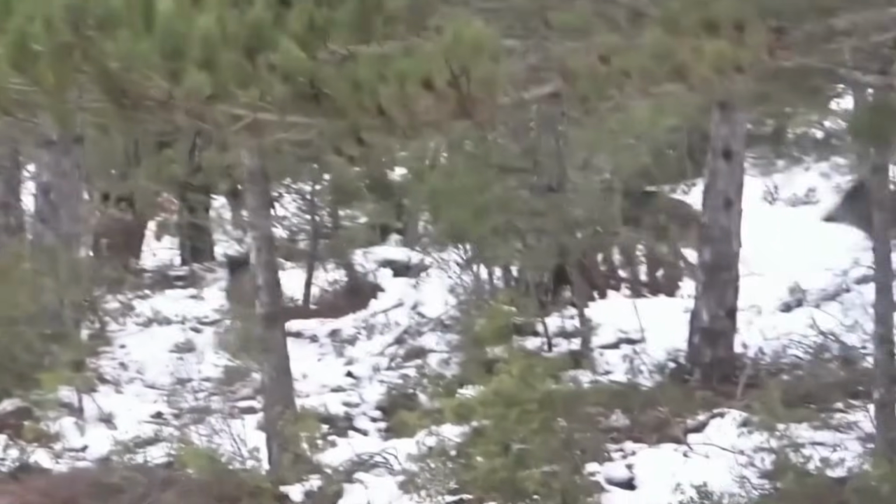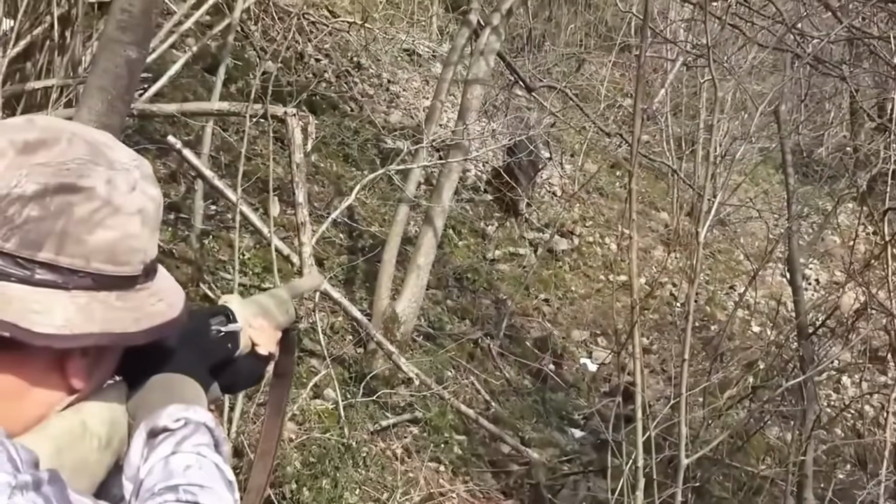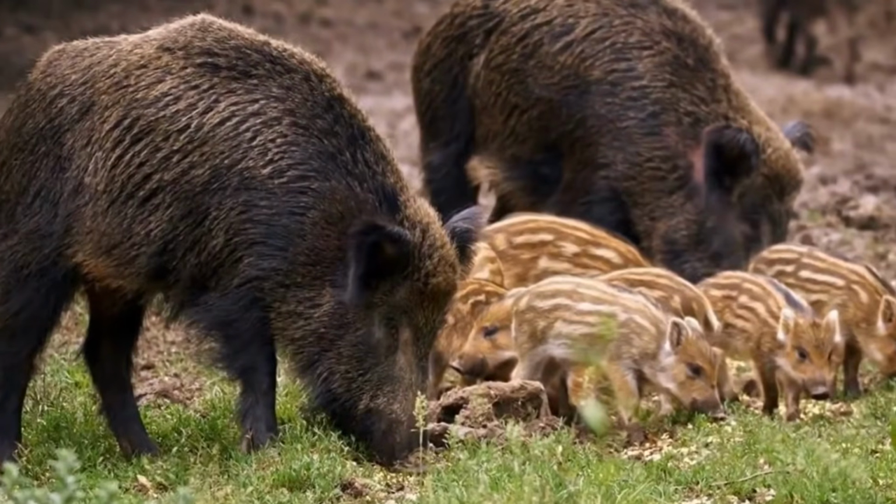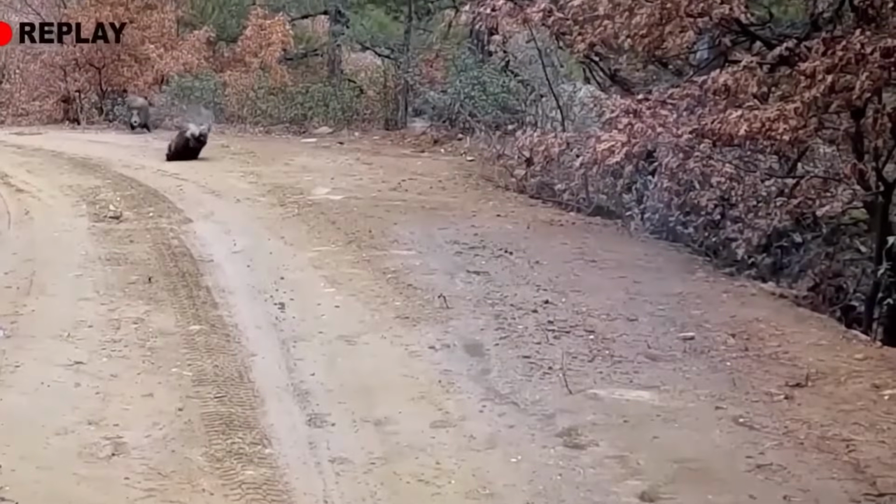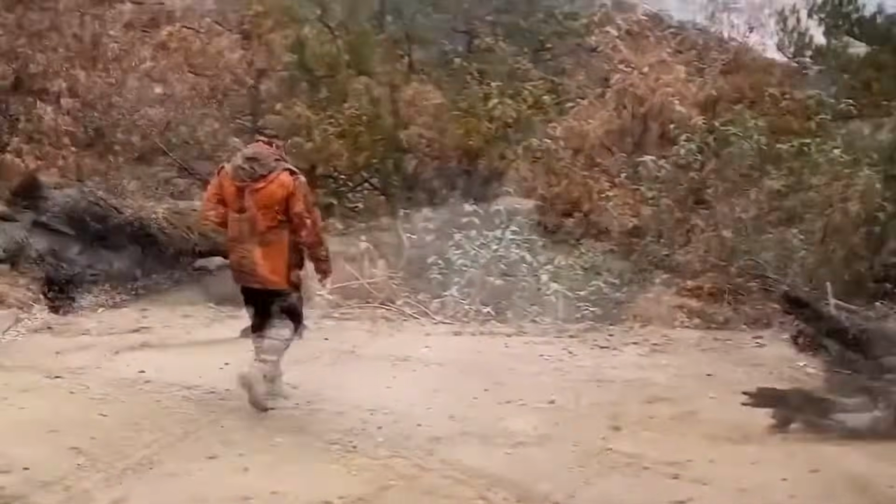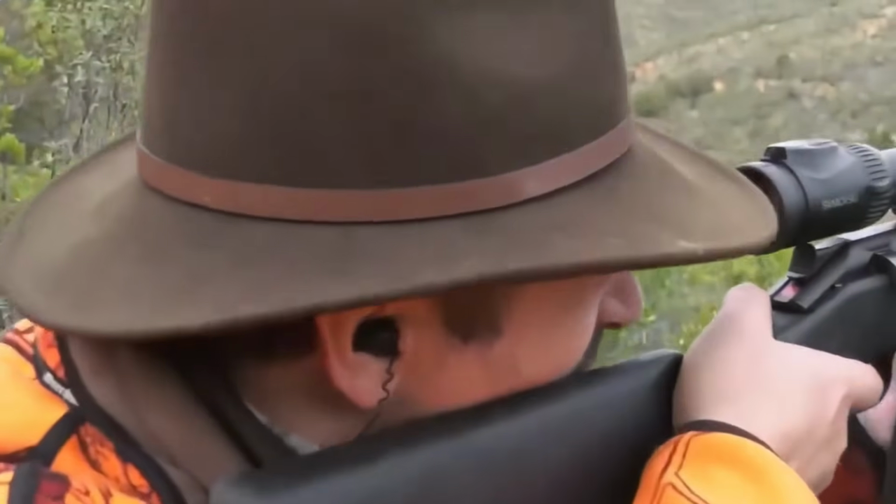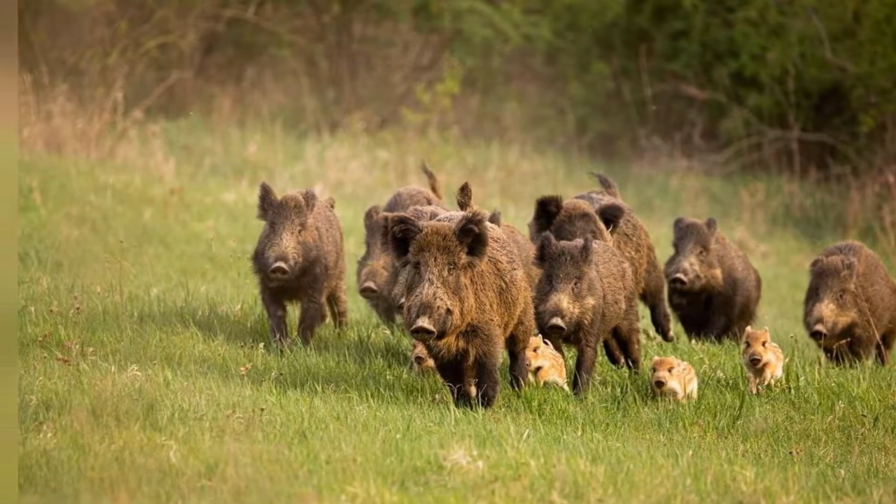Hunting teams deployed to a notorious field, where a sniper used infrared binoculars to down a grazing boar.